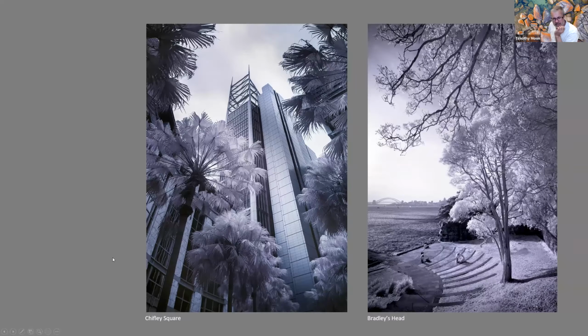Around the city is another place where you can play with what the light is doing. The one on the right, down at Bradley's Head Amphitheatre, is a good example, which probably also informs our normal visible light photography, in that the light source isn't in the photo, but we can see the effect of the light source.